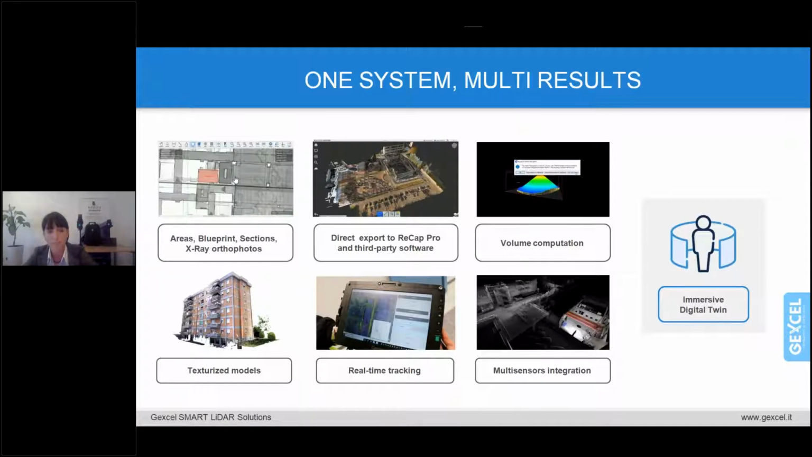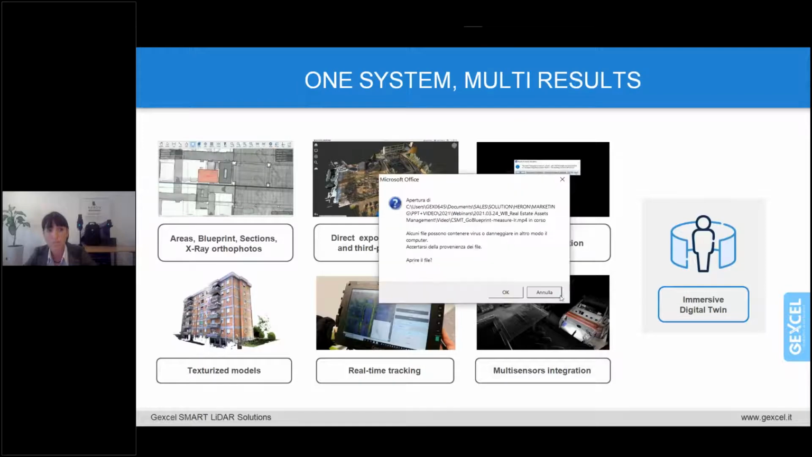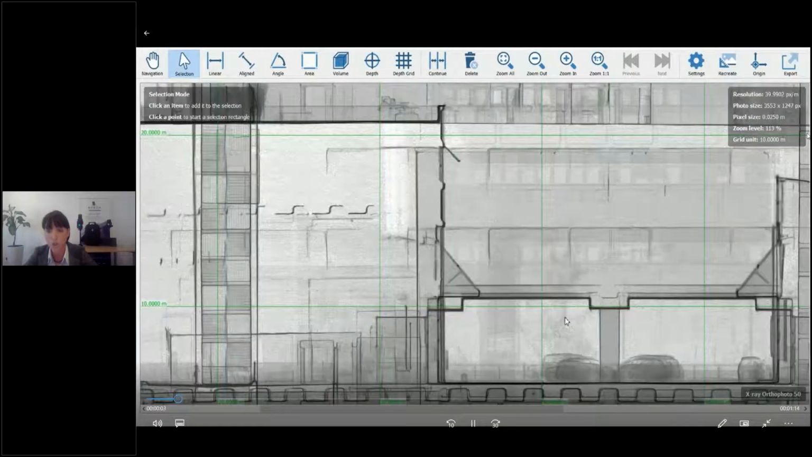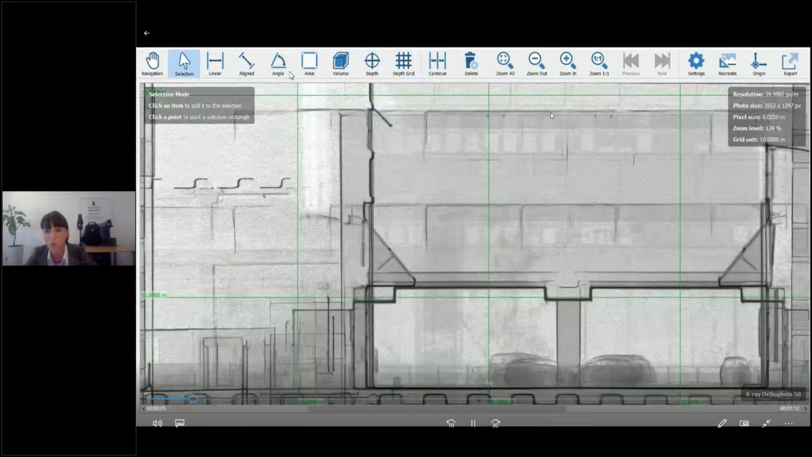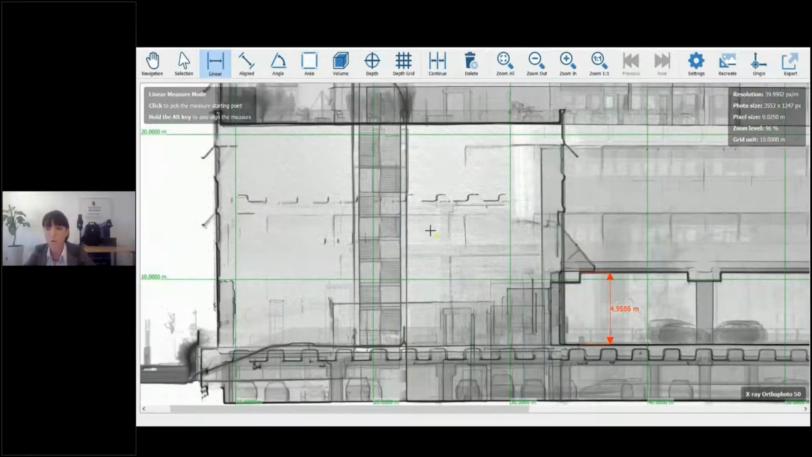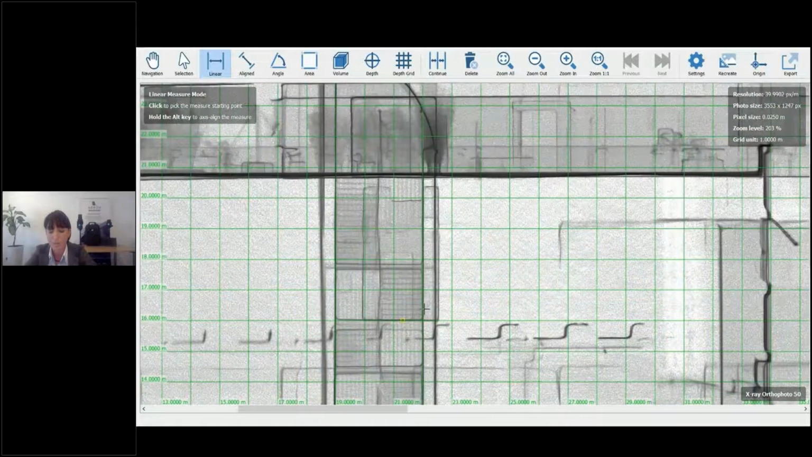Well, we can easily extract cross sections, X-ray orthophotos, orthographic views. We can easily take measurements like linear distances, angles, or calculate areas.